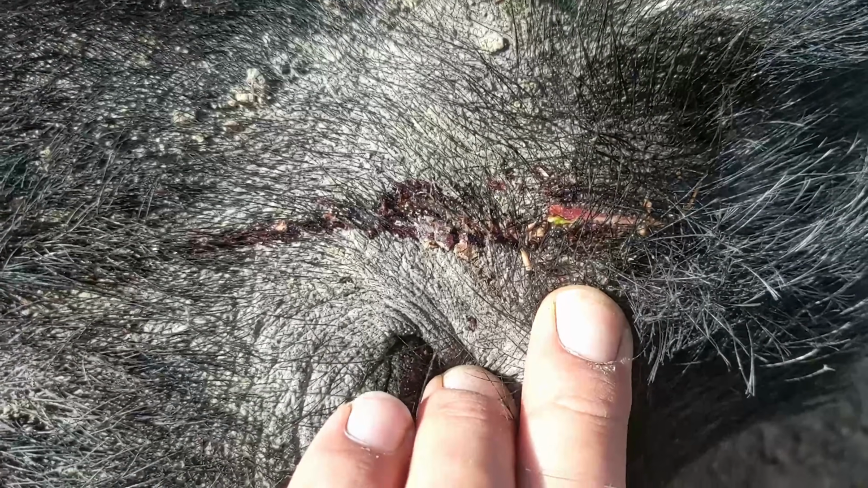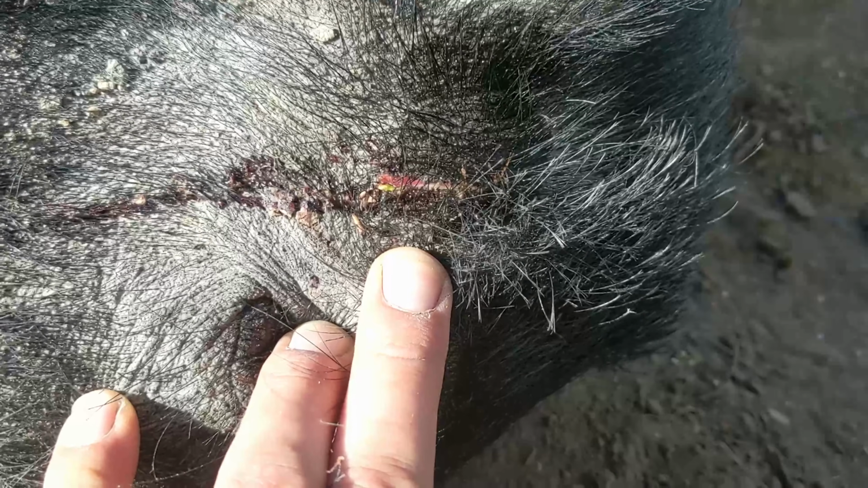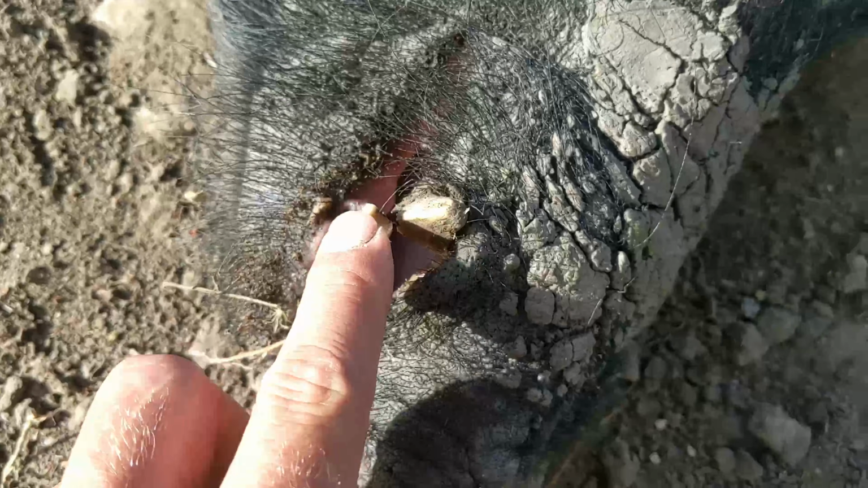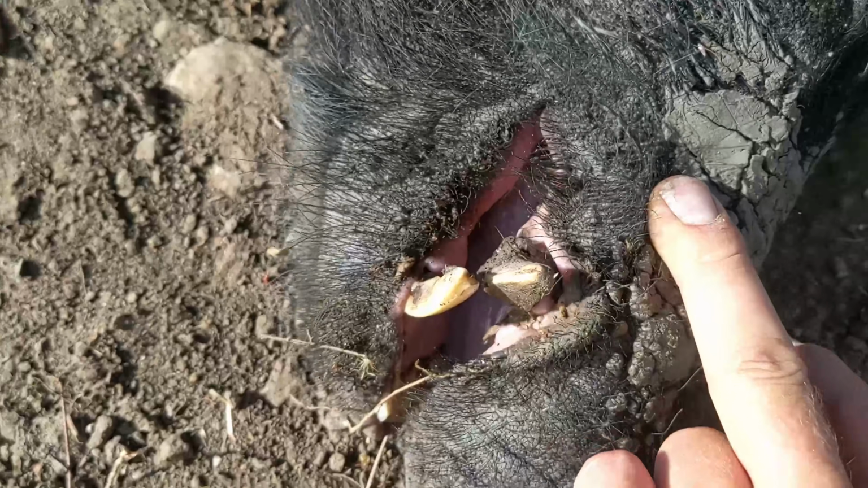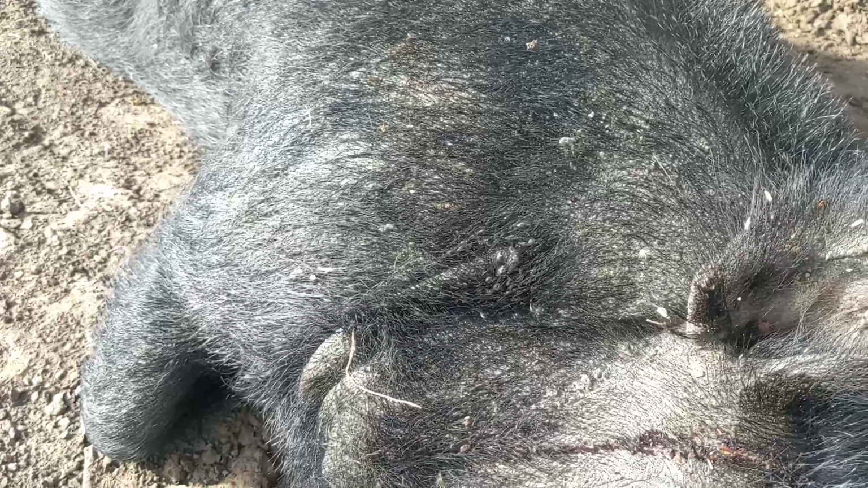There's a bit of a gash there on his head. I reckon a shot the other day might have grazed his head a bit. Not sure. But the bottom one there, the chompers, has been chipped a while ago. But look at those big armour plates in there. He's a tough old boar. That's why you need a decent sized projectile to punch a hole through it.